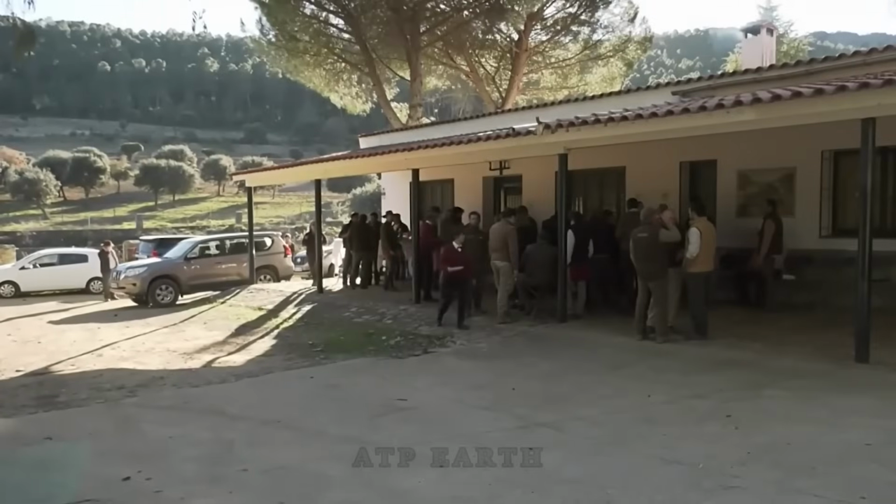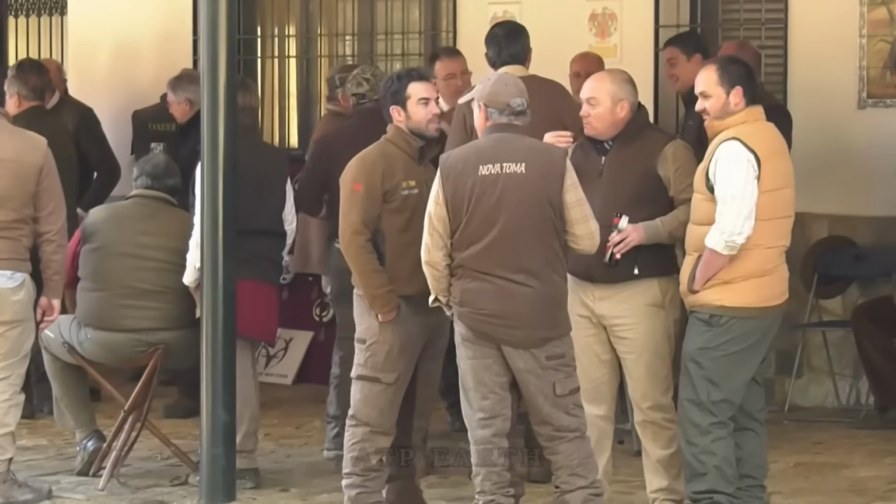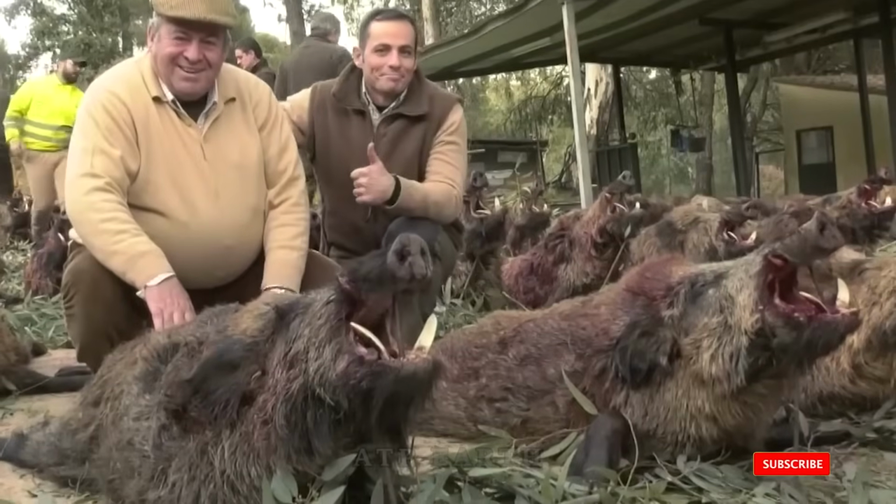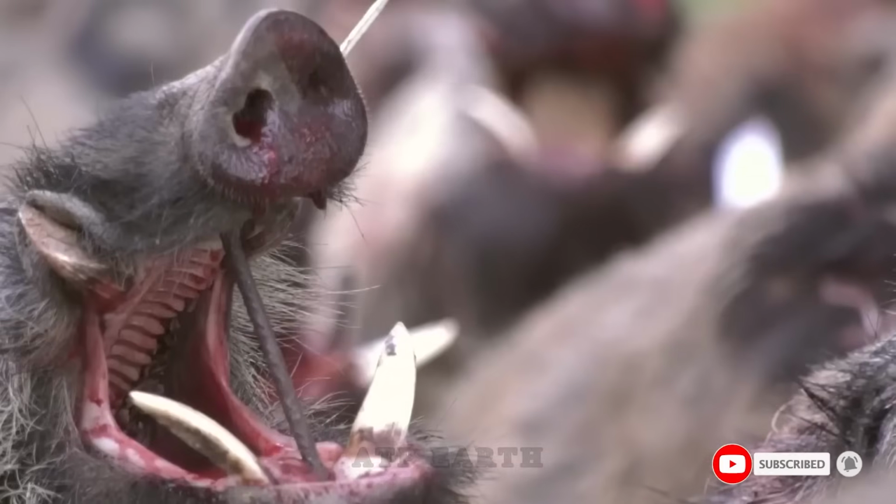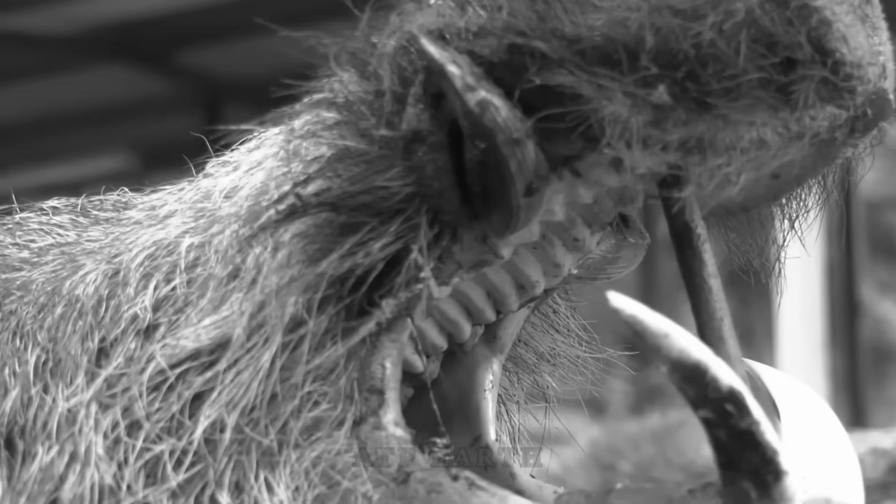After a long day of chasing, ambushing, and fighting, we brought back many valuable trophies. But more importantly, we know that the battle against wild boars is far from over. We don't wish for this conflict to go on forever, because our ultimate goal is to live in peace without clashes between humans and these wild animals.